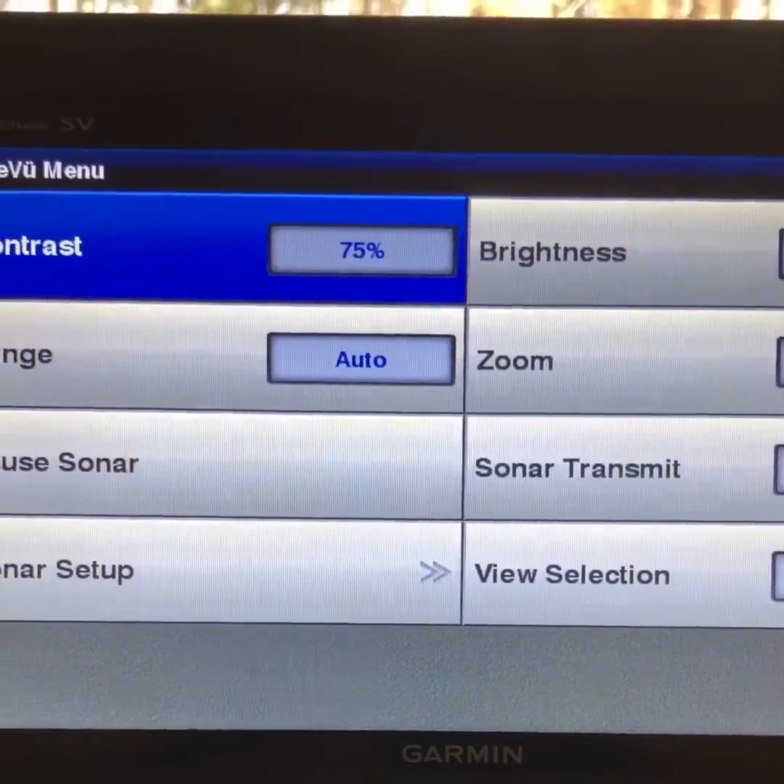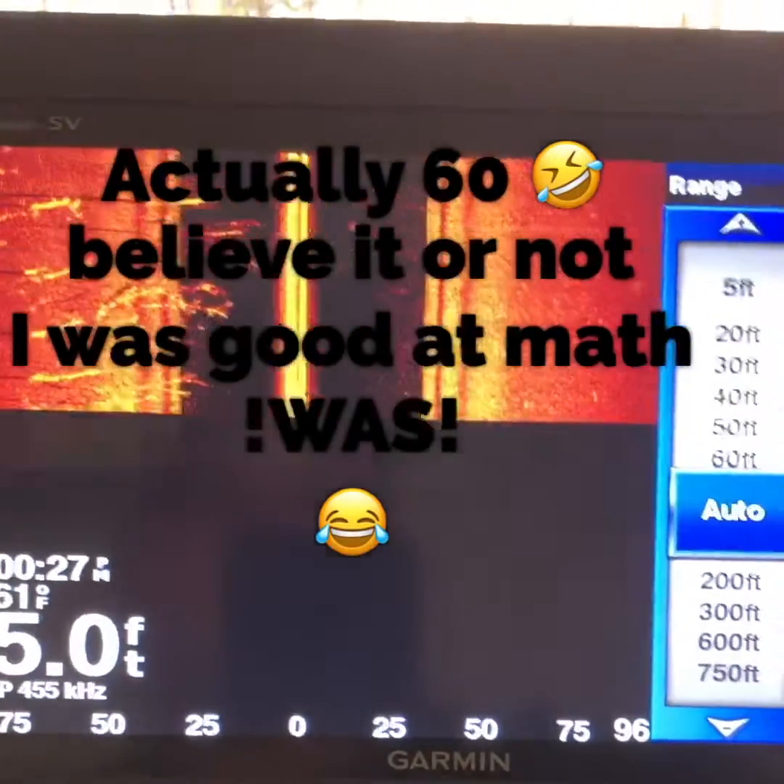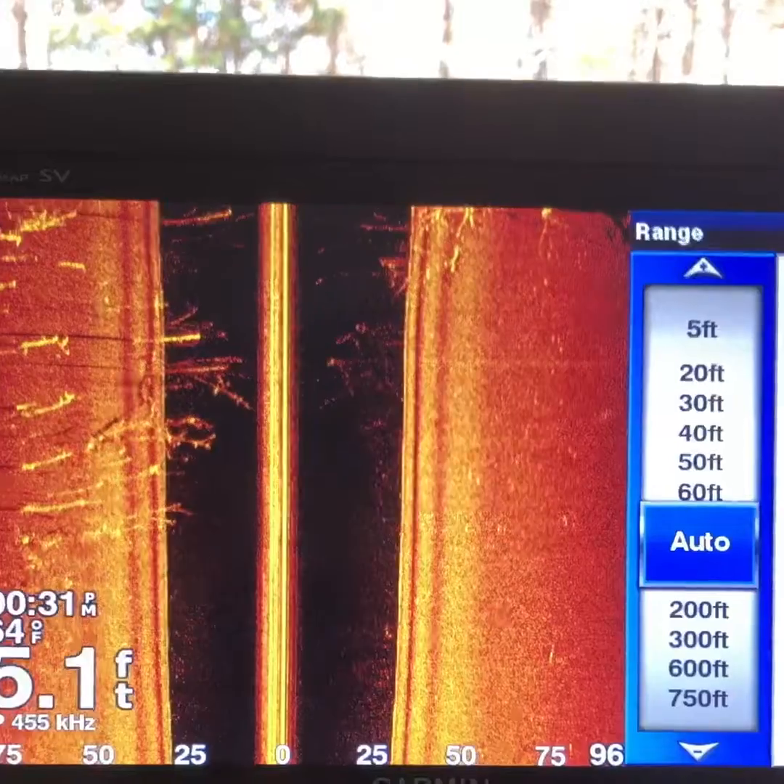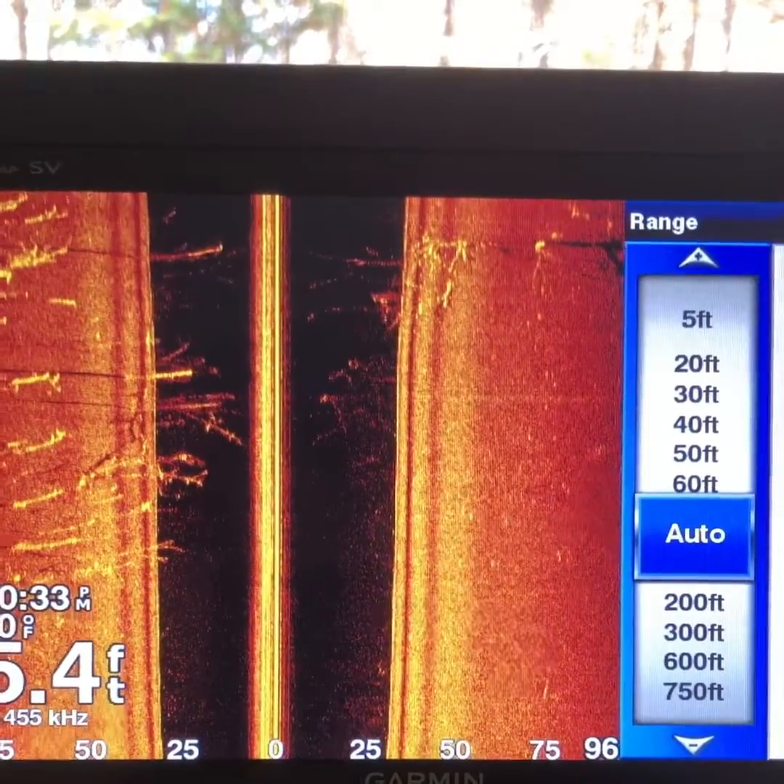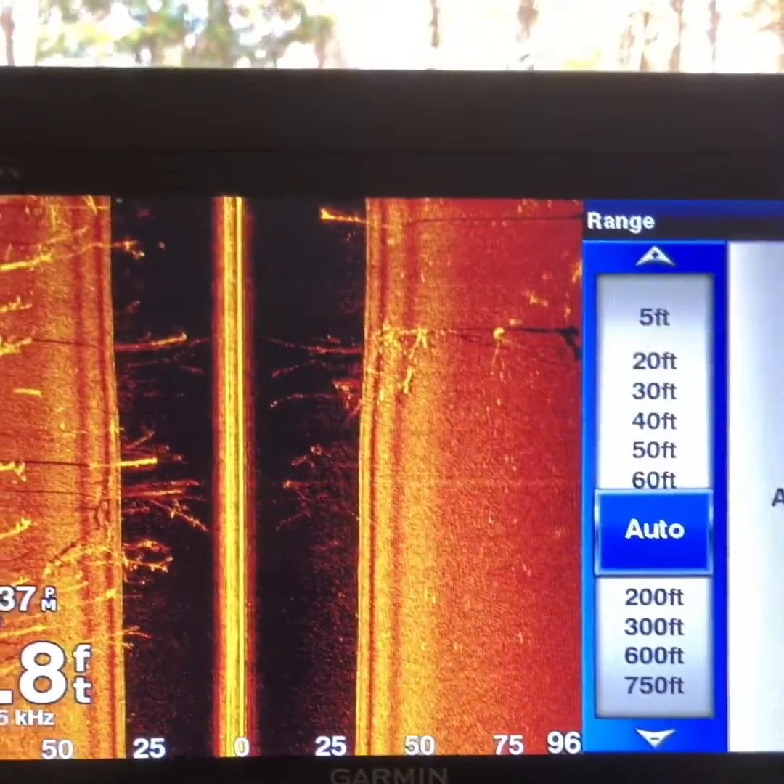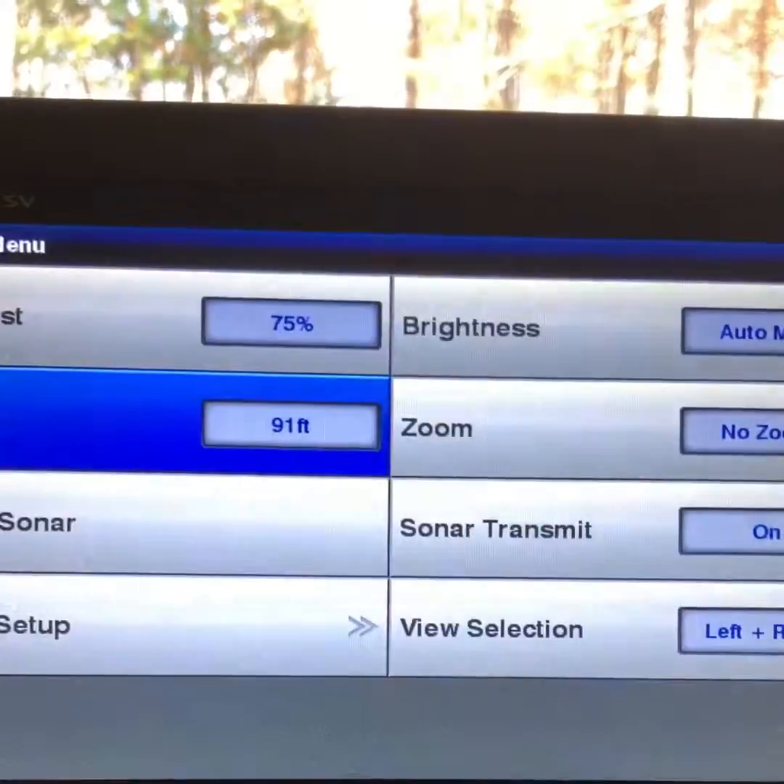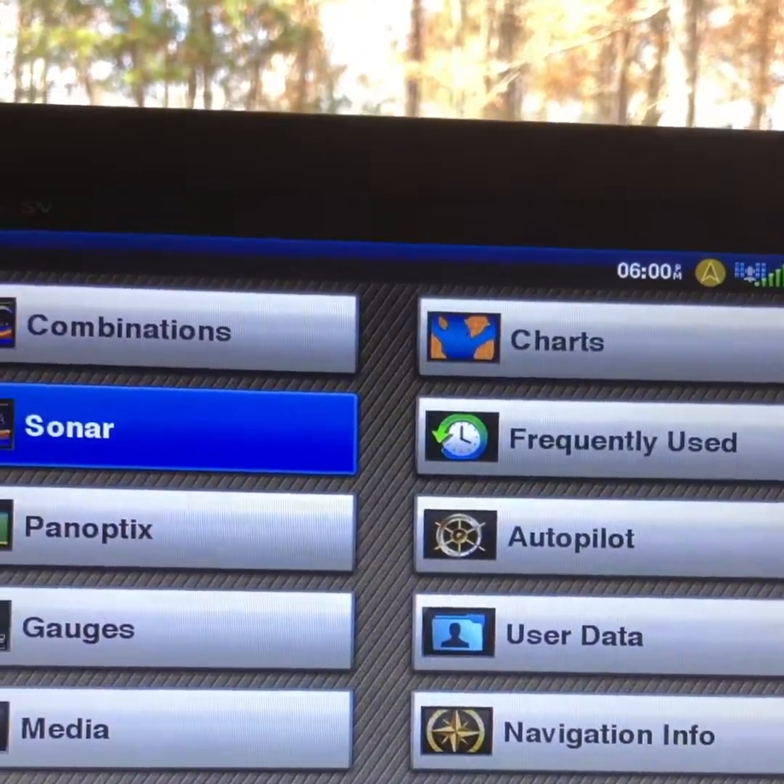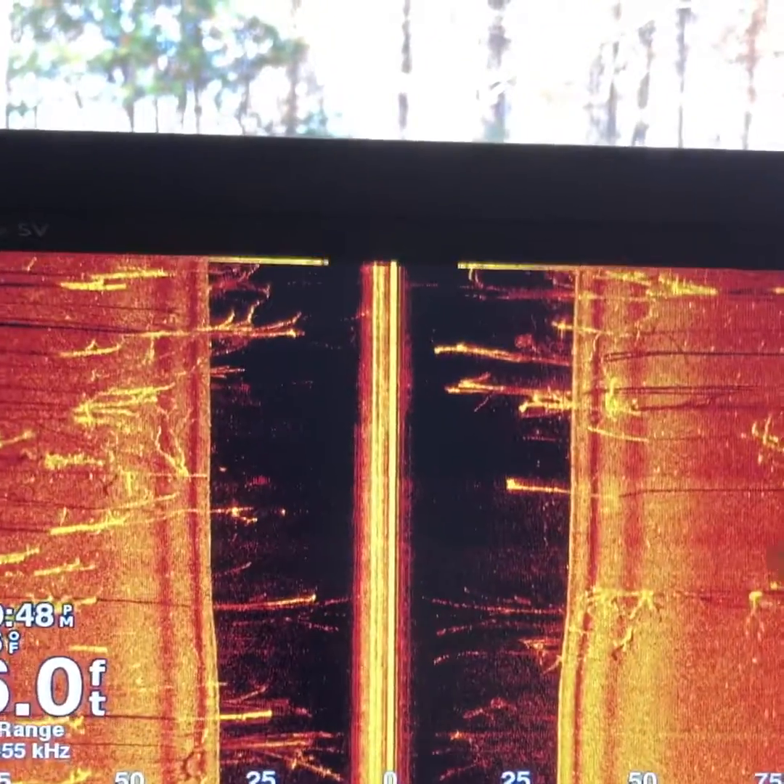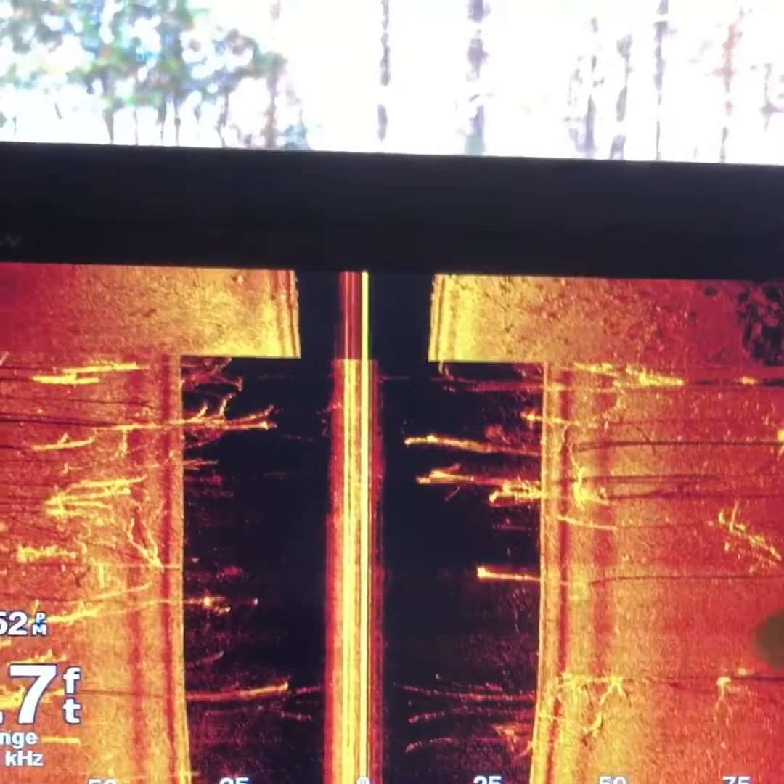So right here, it says 30 foot, so 30 times 3 is 90. So I will actually set this up on 91, and that will give me the best return where I have just a little bit of gap right here and then the best view on each side.